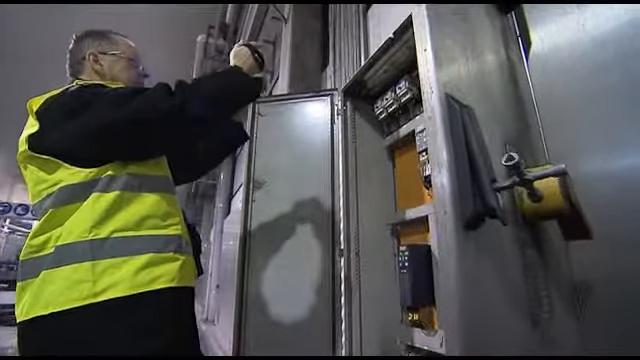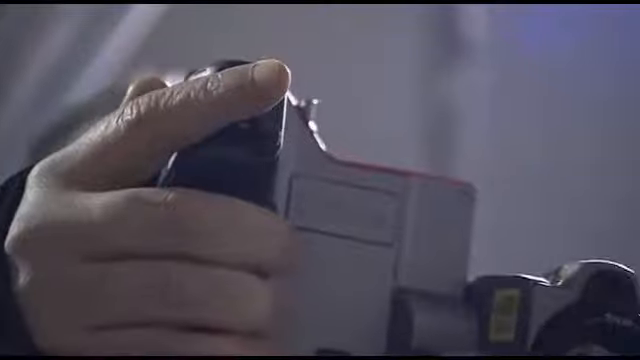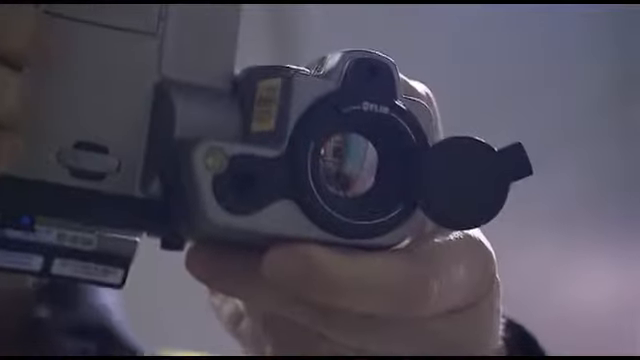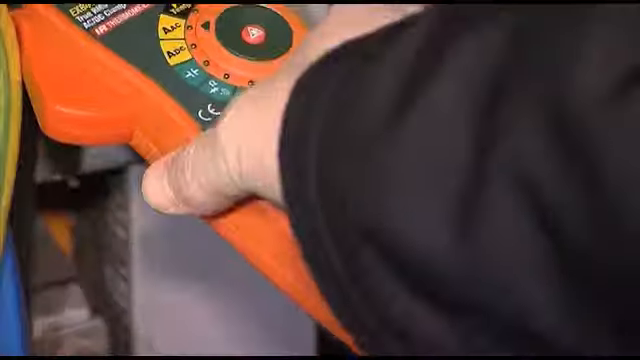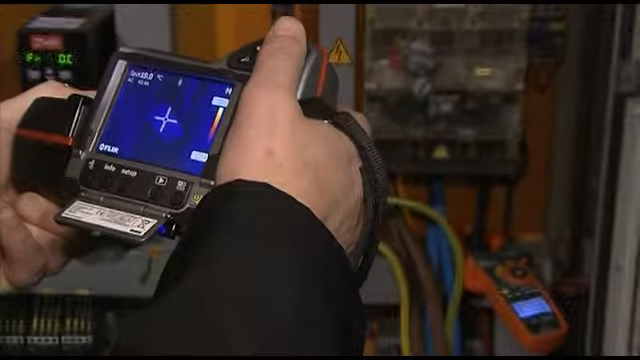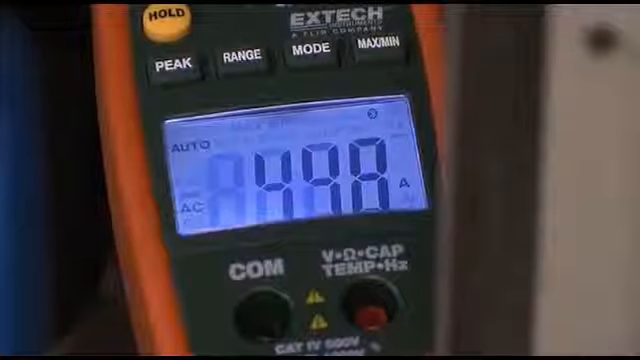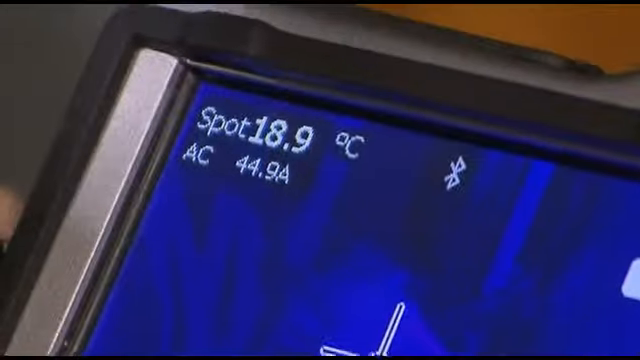Most FLIR thermal imaging cameras are also equipped with meter-link technology. FLIR meter-link technology simplifies the work in electrical inspections by making it possible to transfer, via Bluetooth, the data acquired by an X-Tech clamp meter into the thermal imaging camera. The meter-link technology saves time and eliminates the risk of erroneous records or notes.